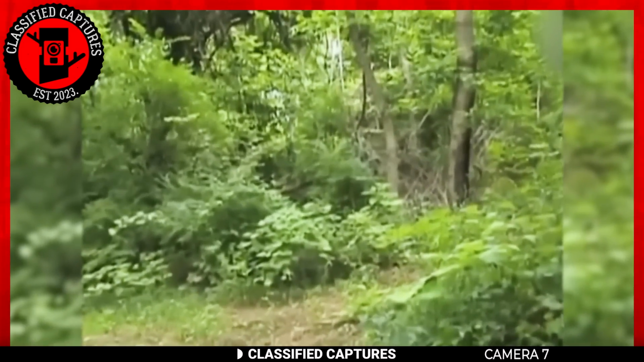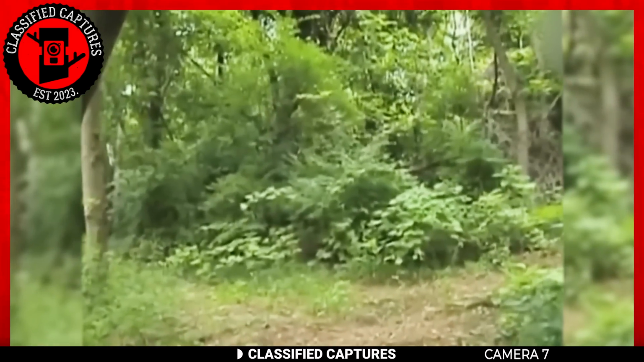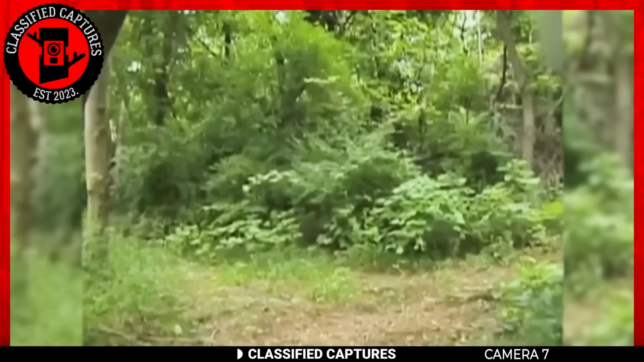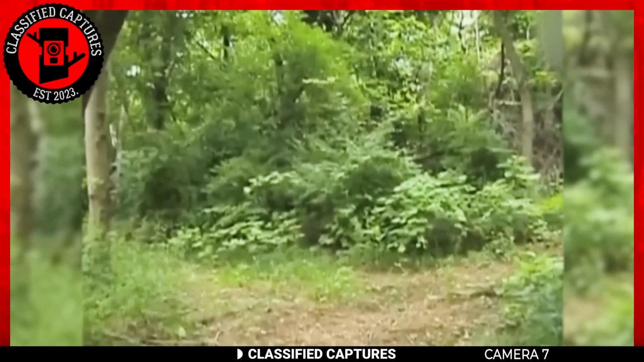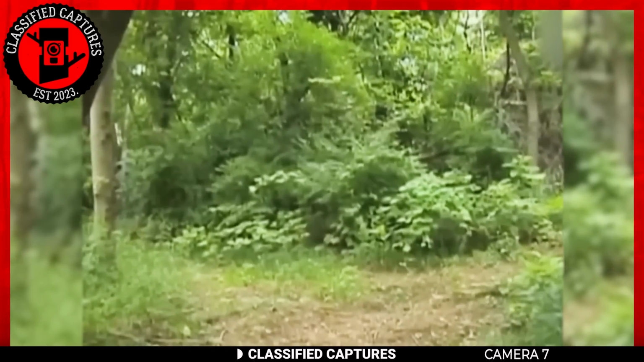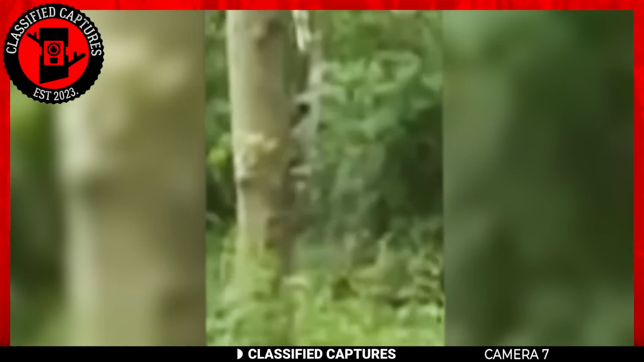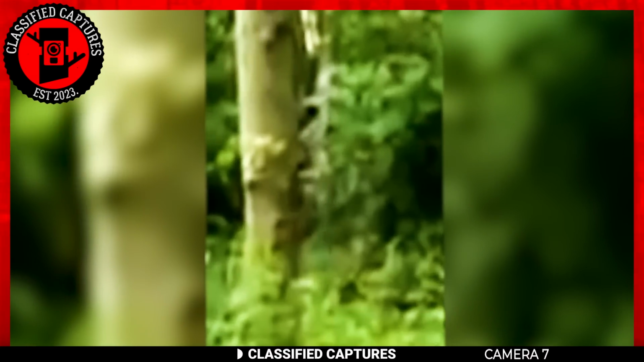During the initial moments of the footage, there's nothing apparent. However, keep a close eye on the left side of the screen, and you might catch a glimpse. Did you see it? It's faint, but a little girl runs out of frame at the left side of the screen. She appears from behind the tree and quickly runs off.